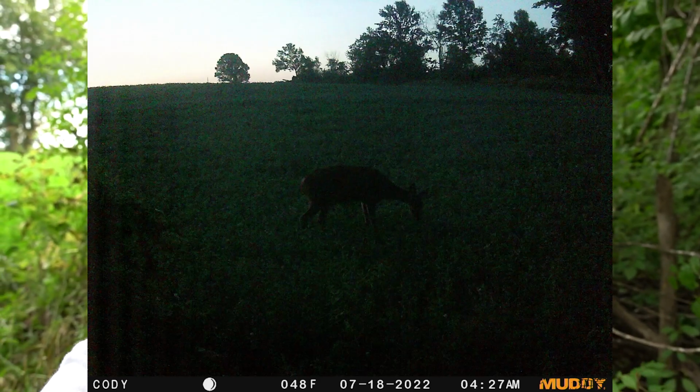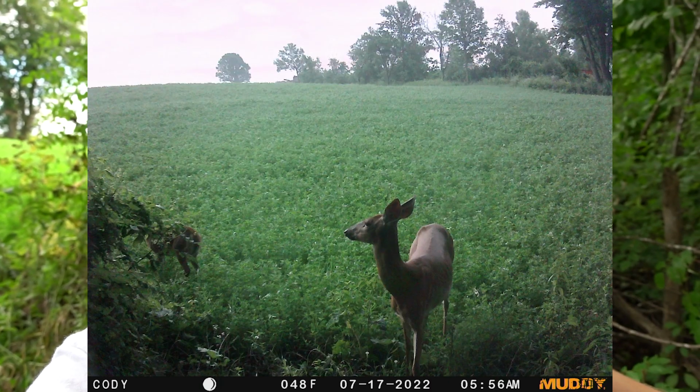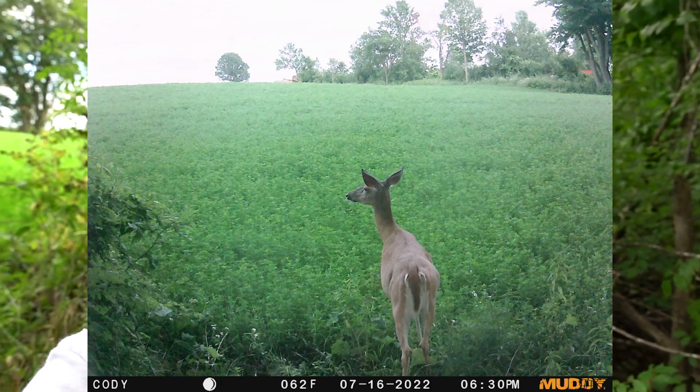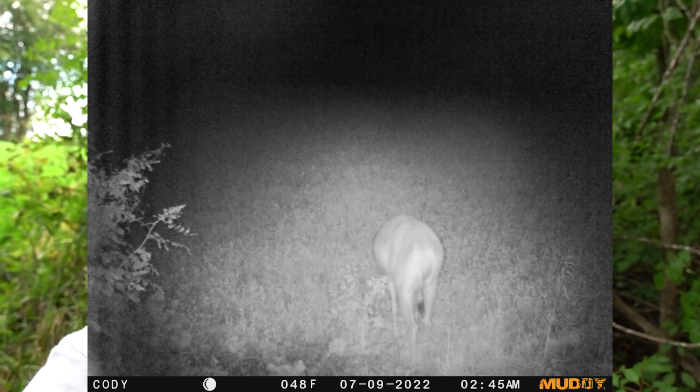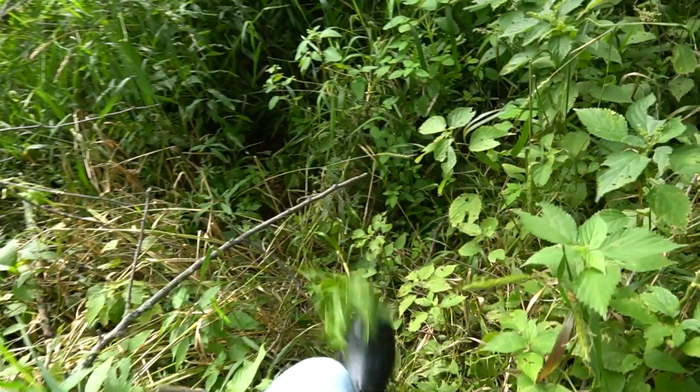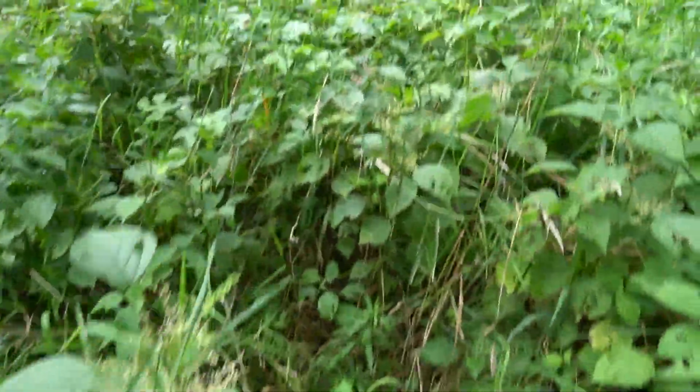I'm gonna go ahead and dump all these onto the computer, put the SD card back in the camera, format it. Then we got one more camera to check that's kind of down in the swamp over here. This is the spot that I might be setting a TideWe blind onto as well. But let's just get this one formatted, hung back up, good to go, and go check that other one. Looks like there's some deer movement back here though. There's some trails that are knocked down that these deer are definitely using.